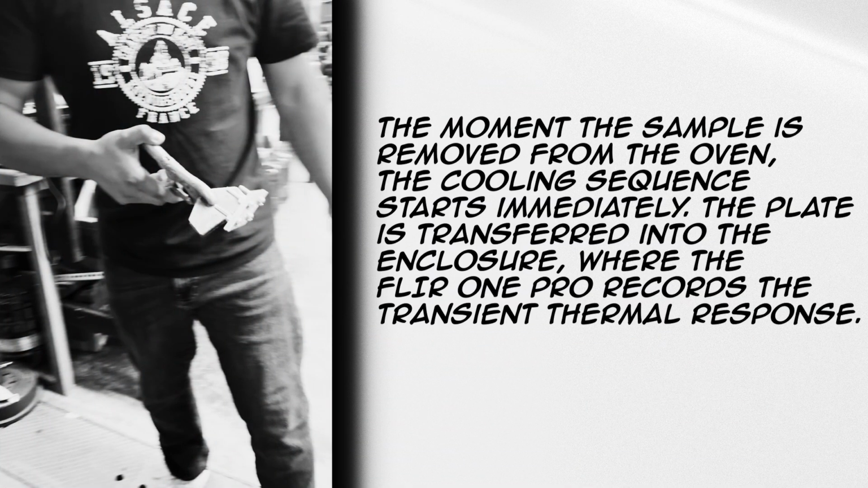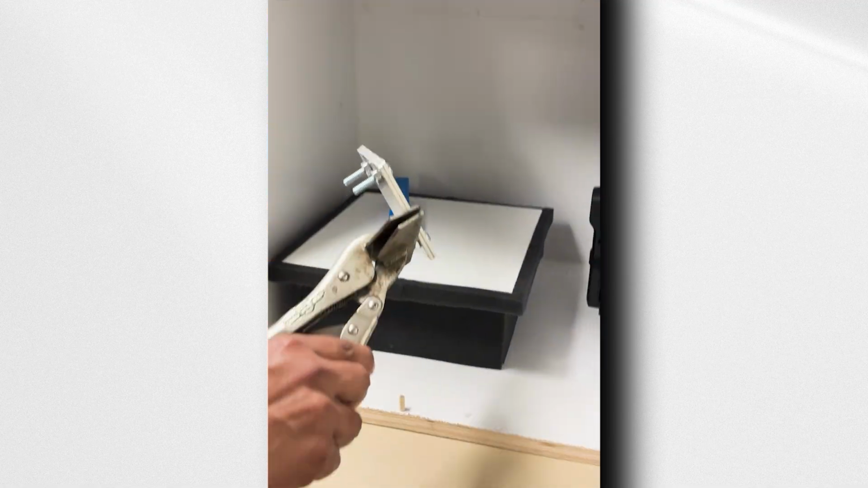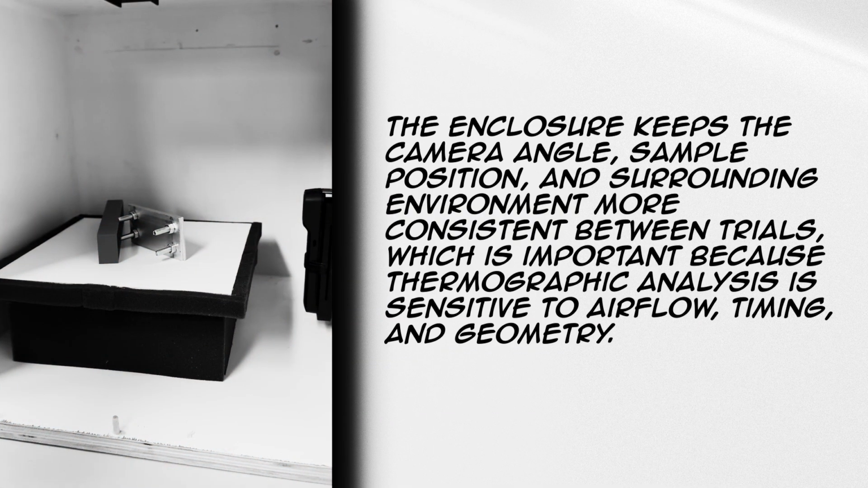The moment the sample is removed from the oven, the cooling sequence starts immediately. The plate is transferred into an enclosure, where the FLIR 1 Pro records a transient thermal response. The enclosure keeps the camera angle, sample position, and surrounding environment more consistent between trials, which is important because thermographic analysis is sensitive to airflow, timing, and geometry.